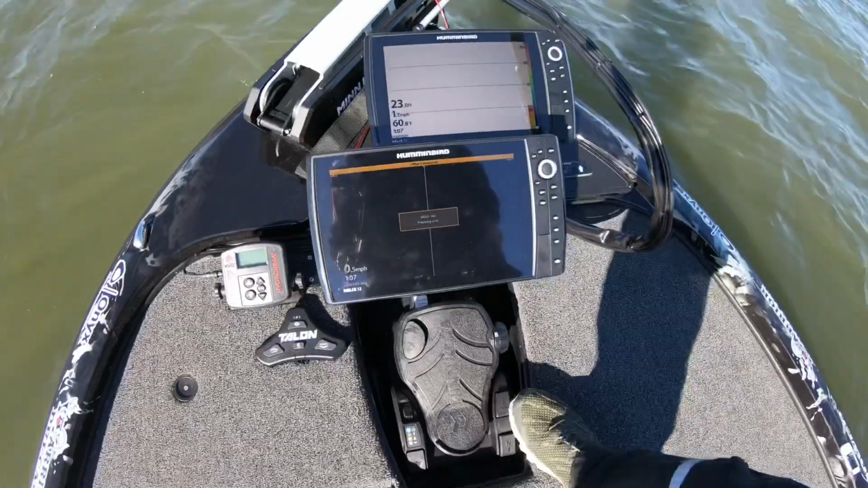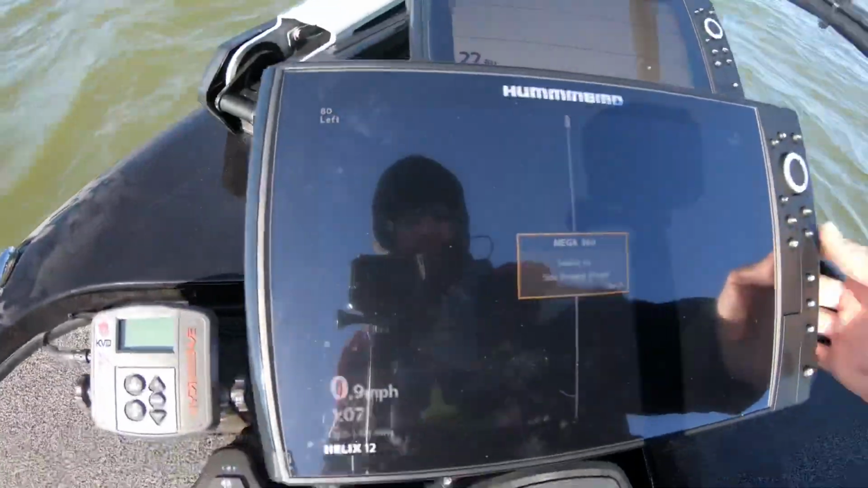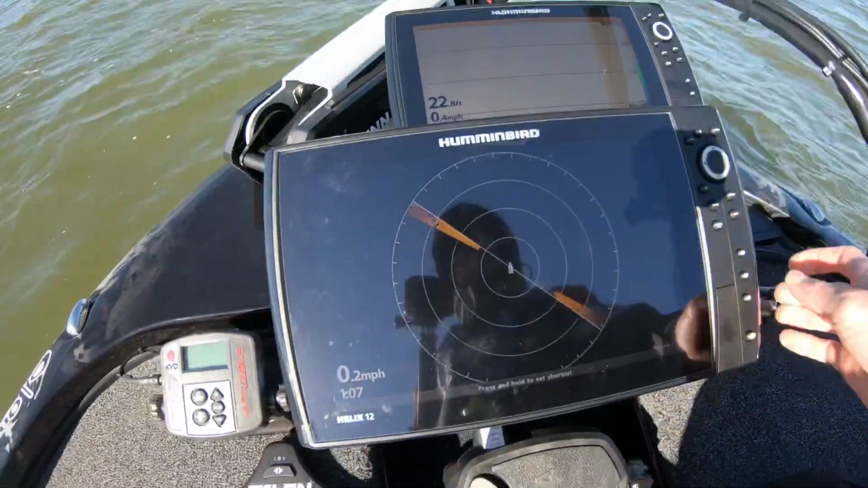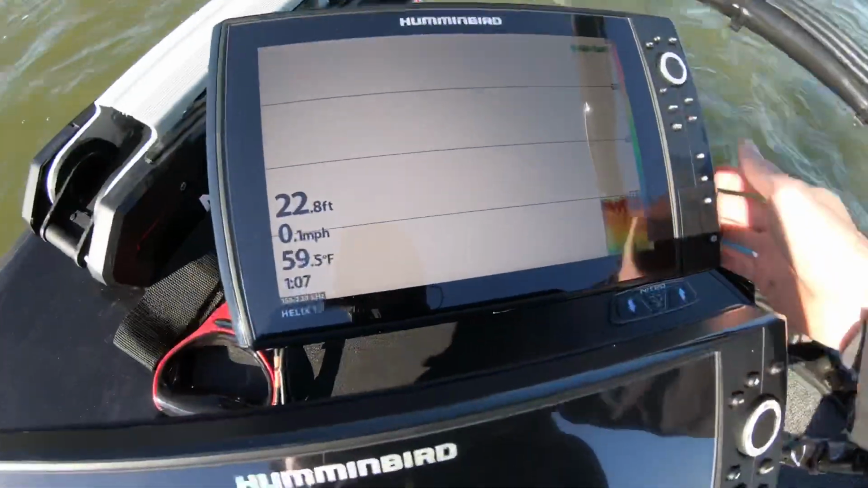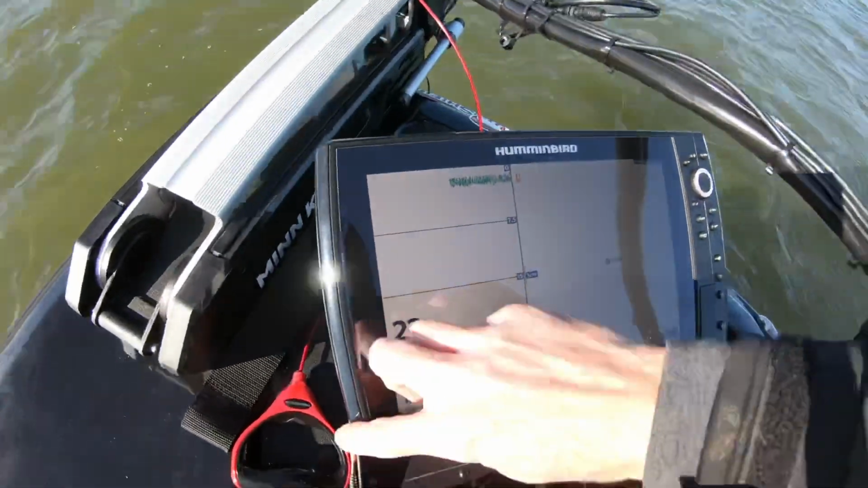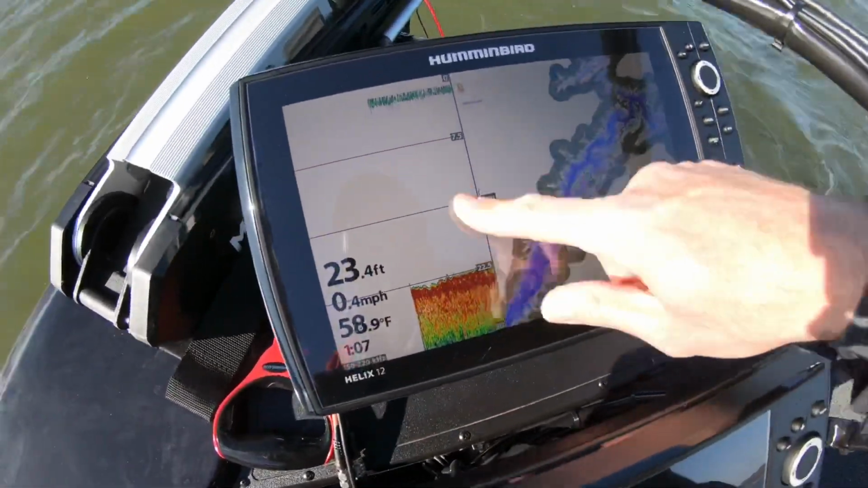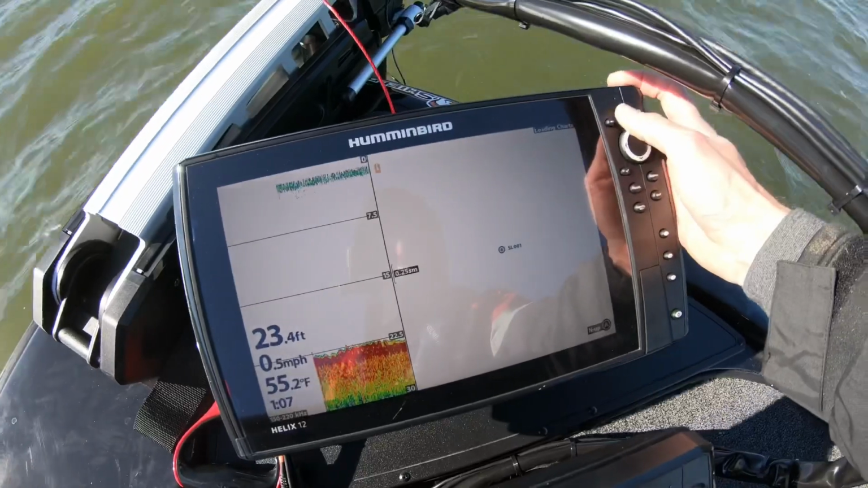Go ahead and hit the spot lock so it'll hold us right here while I work on everything up here. Let's get the 360 to start to do its thing. I already got those preset. I did that at home in the garage. Still got my screen covers on these. I will today until I get them pretty well dialed in.